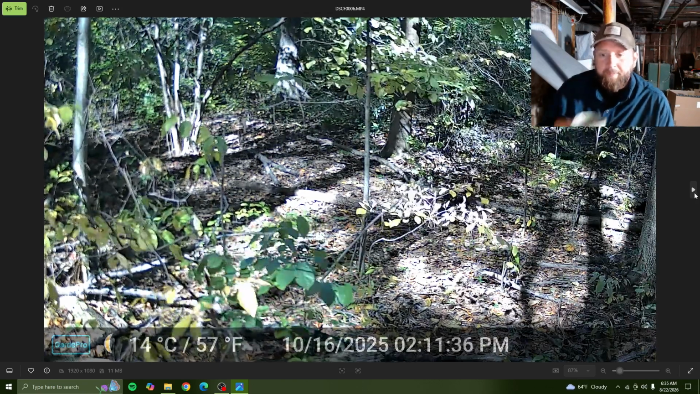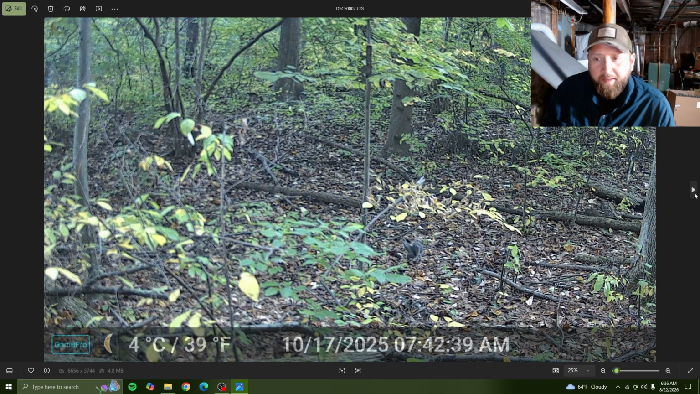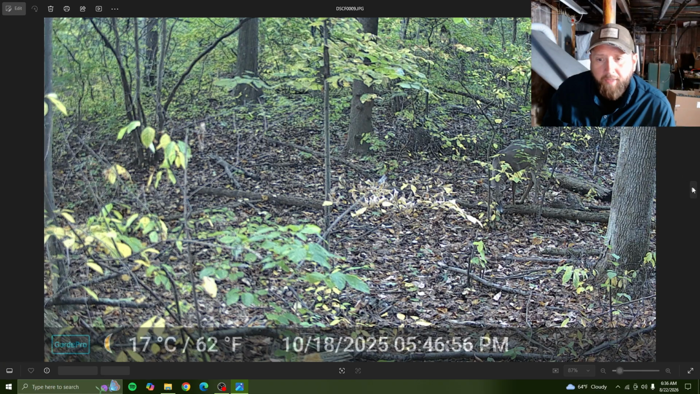Picked up probably the moving leaves. My sensitivity on the camera might be a little bit high. And I picked up that squirrel again. It's probably gonna have video of it. Doing squirrel stuff.